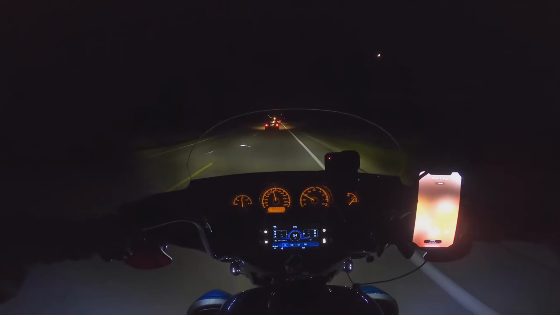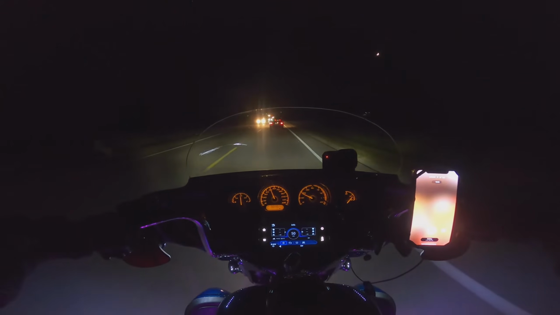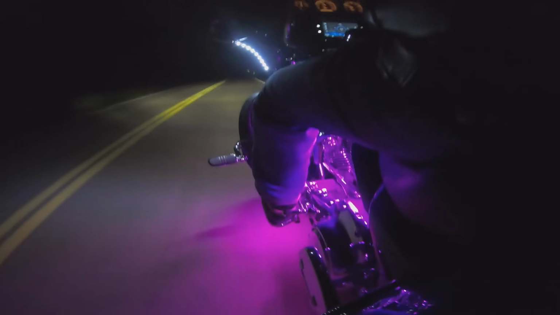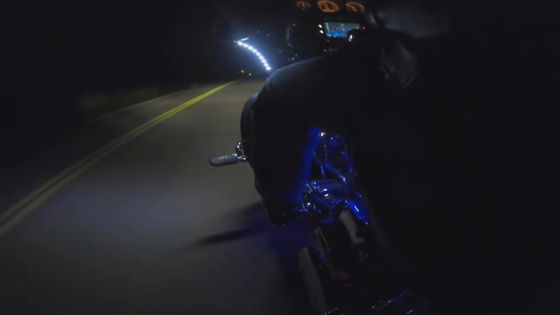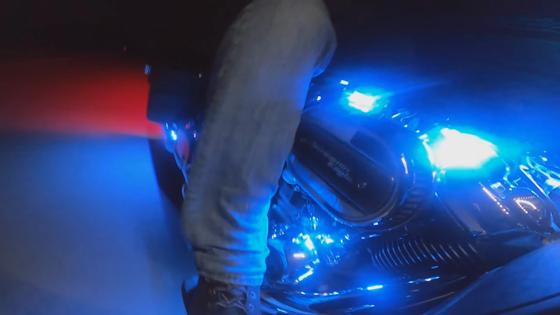Now, when I got the product in, I installed it on the bike. It took me a couple of days because I kind of had to figure out how I wanted the lights laid out, and it's kind of a one-time shot when you stick them on there. So I wanted to make sure that was right. So I took my time doing that.